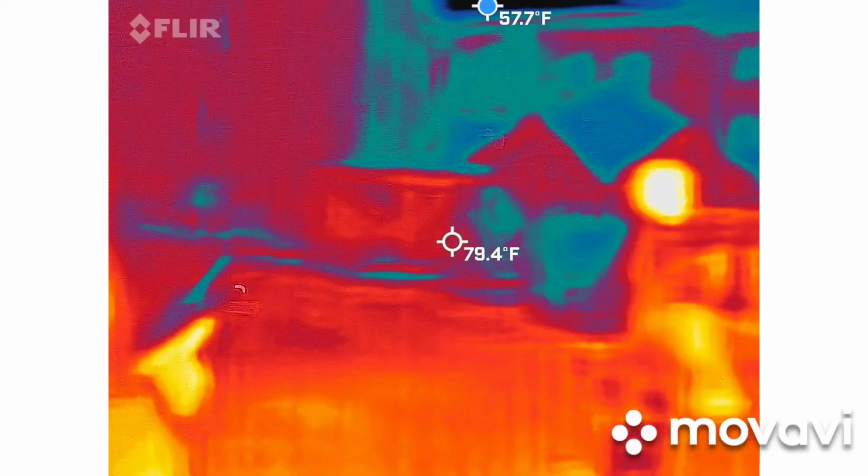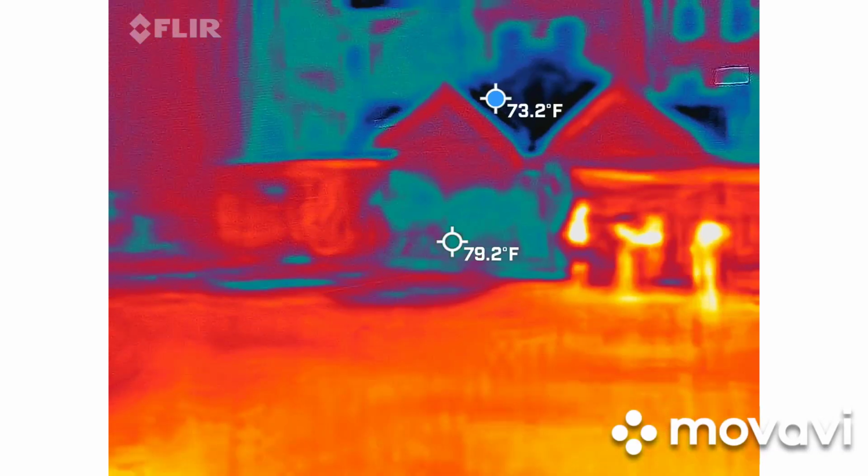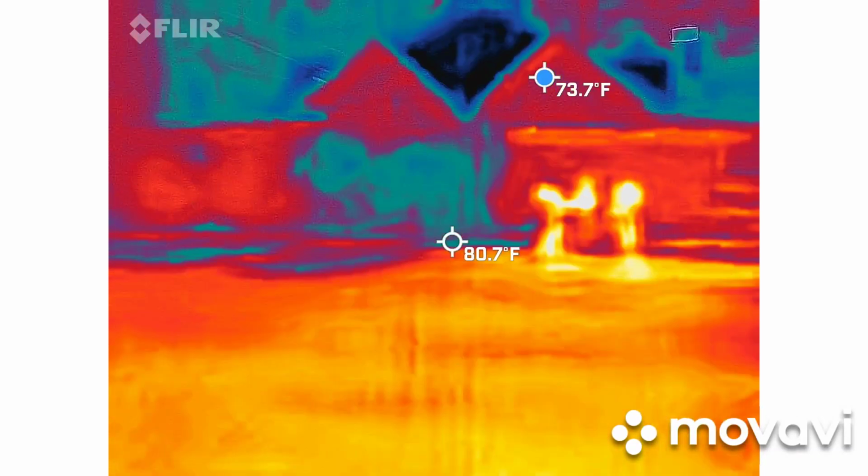I'm going to gather up the rest of the crew from the front. Okay, we're here now. You want to go ahead and spike it now?